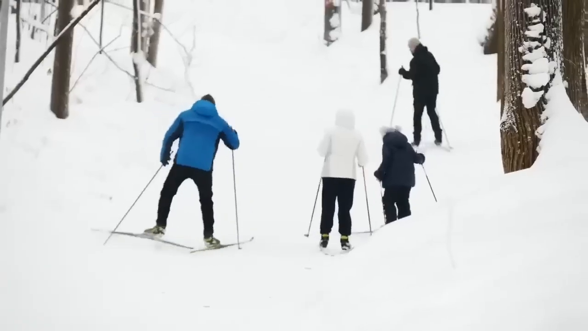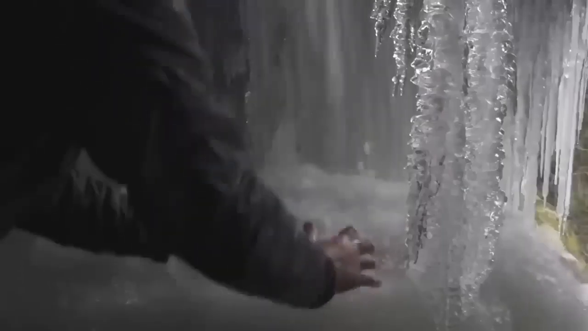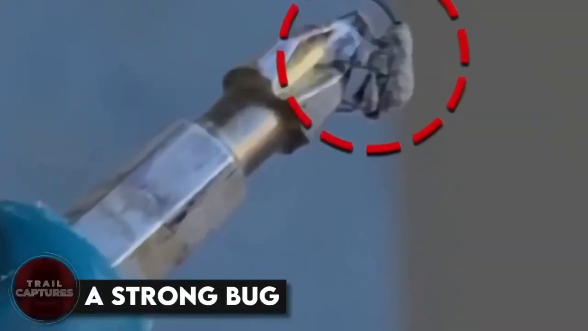Ice balls. These tourists were out looking and admiring the natural beauty when one of them discovered this strange thing happening. He found a waterfall where the water was turning into perfectly round ice balls. Don't they just look perfect? And if you're thinking of hitting a friend with it, don't play with them or use them as weapons because they'll hurt.